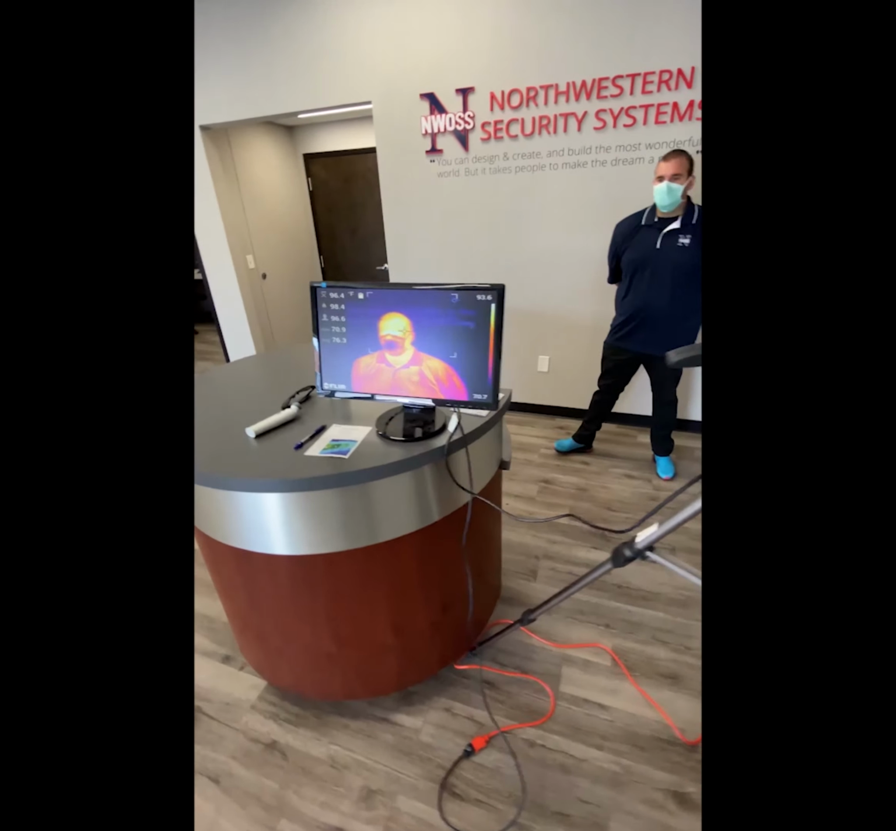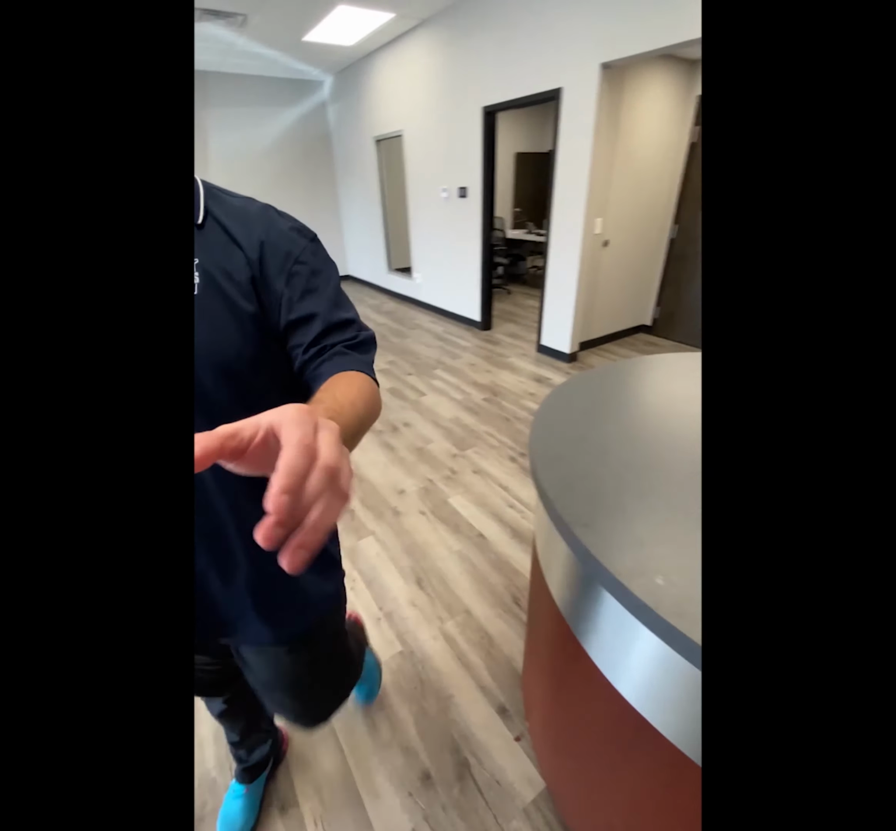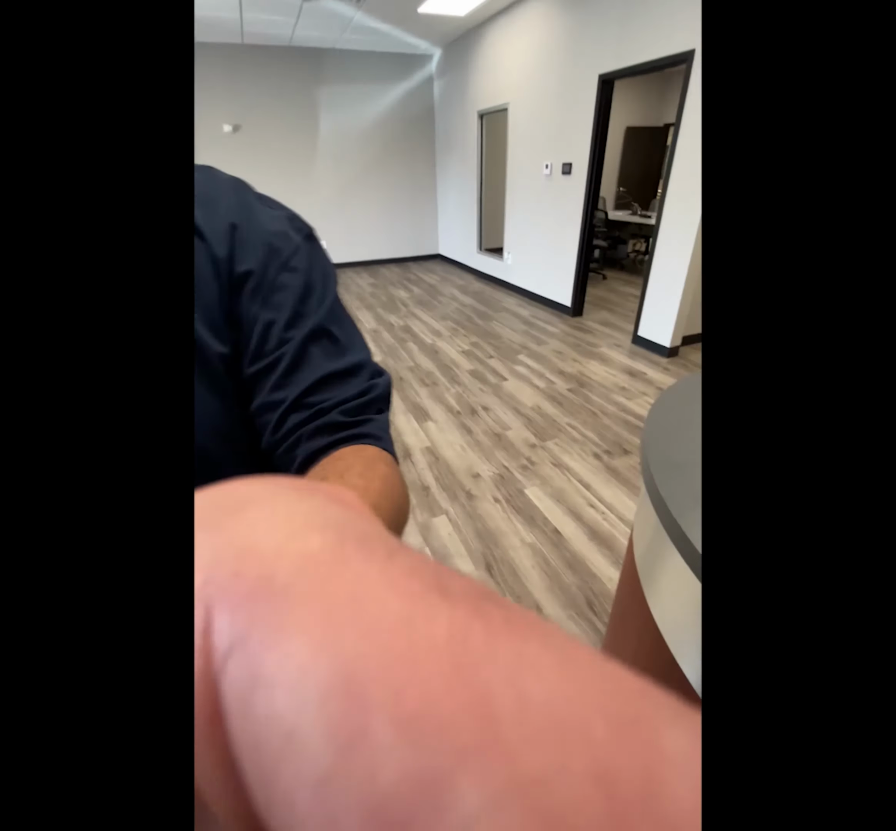So let me go back over there now and I'll read my temperature again, and then we'll do one final reading with the actual thermometer to see how close we are. All right, it's updating. As you guys can see, it's measuring his temperature around his eye, nose area. And he is currently at 97.2, 97.3. That's staying pretty stable right there, so we'll go with 97.3.